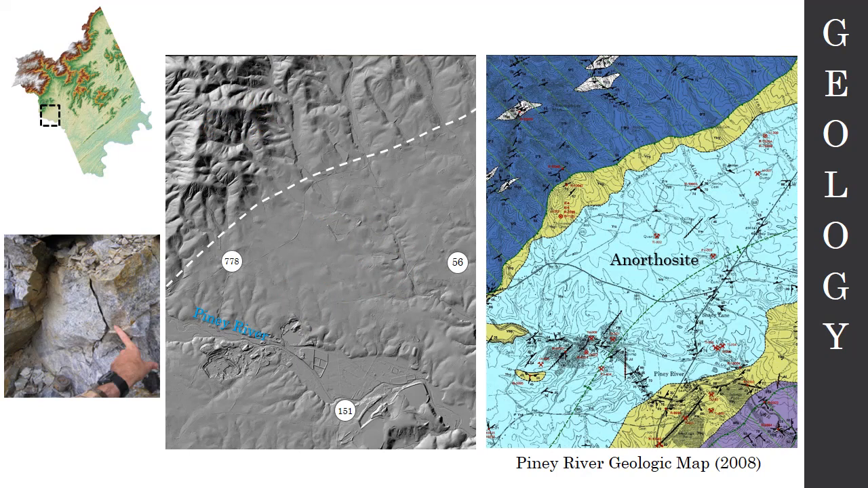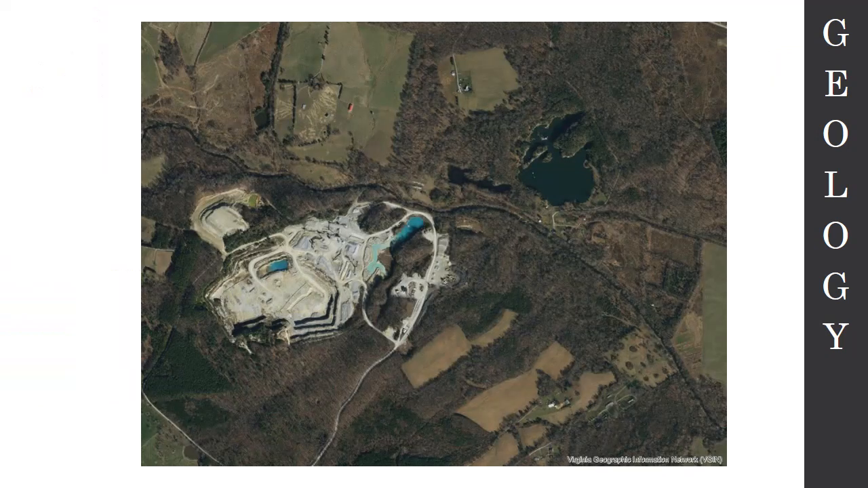So the anorthosite in this area has been historically mined for about the past 100 years. It's still being mined actually in this area. And if you've been looking at my slide kind of closely, you probably noticed that unusual feature right there that I've marked in red. So what is that? Well, that is the Boxley Material asphalt mine in Piney River. So this is currently being mined.